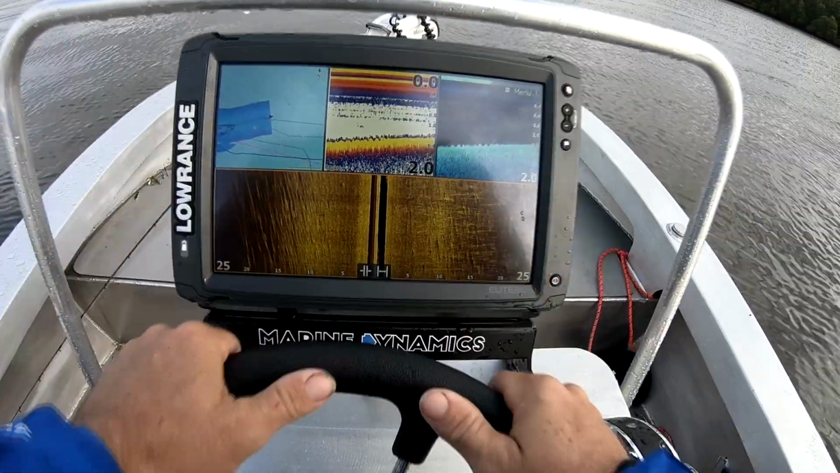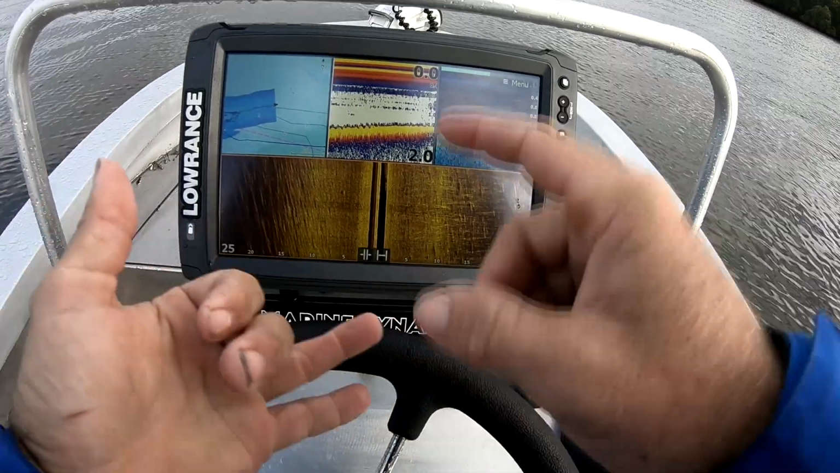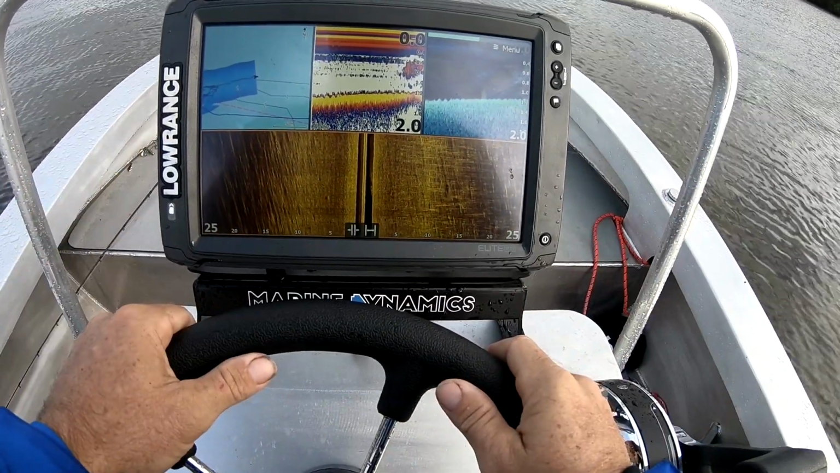Righto, let's get up there. We'll have a look at a few different places. We'll be able to show you a rock bar. I'll be able to show you a wreck, and we'll have a look at some lay down logs and everything, just so you've got an idea of what you're looking at when you're using this unit.